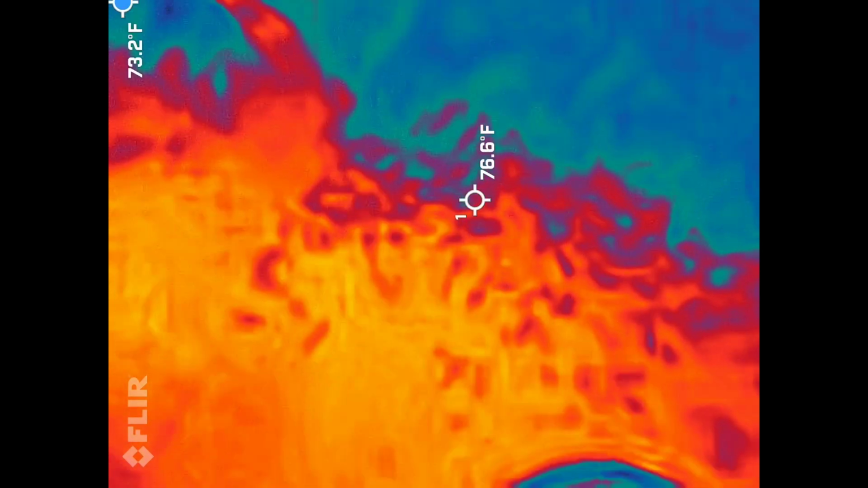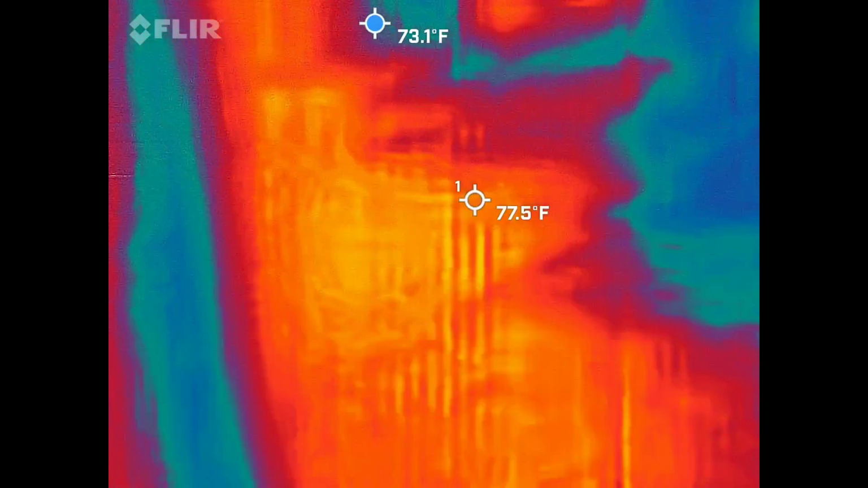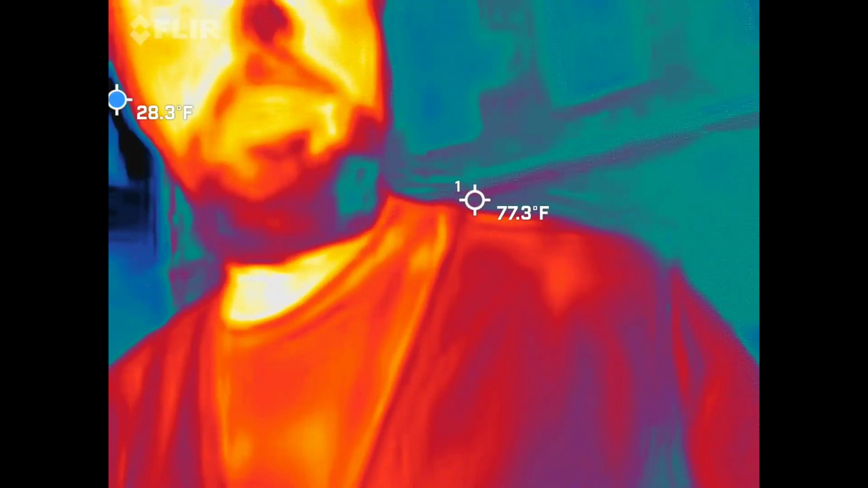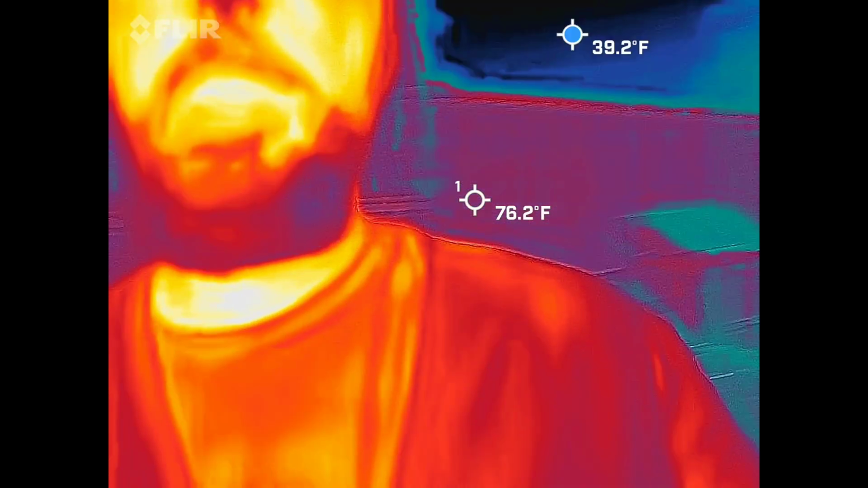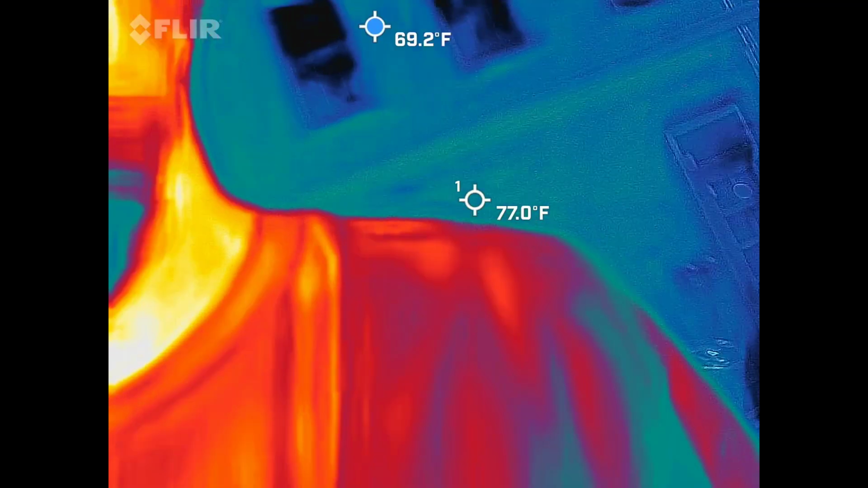Interesting piece. So it is the old adage that cold air basically creates cold spots, right? And it's kind of like a cold spot will make the hair stand up on the back of your neck. Like, that's a thing, guys. It's a real thing. So we're using a FLIR thermal imaging camera. So you guys should be able to see me in there, red, orange, and yellow guy. Sorry, gentlemen, but that means I'm the hottest thing inside the frame right now. That's how that goes.